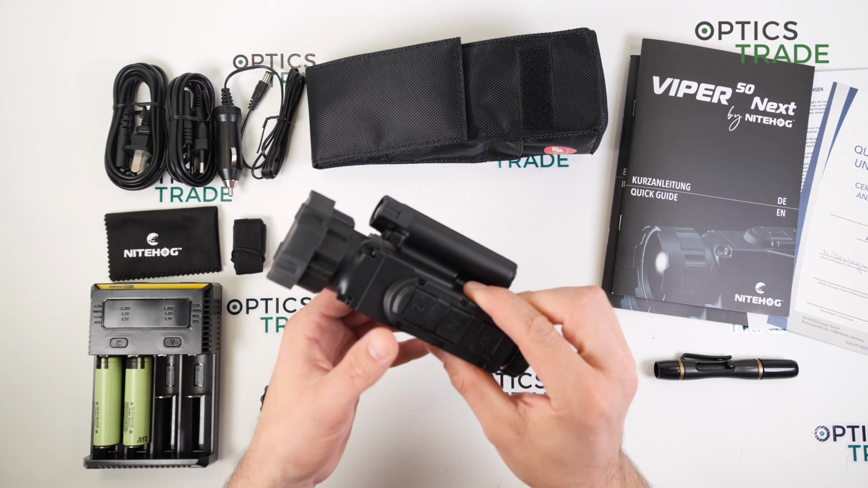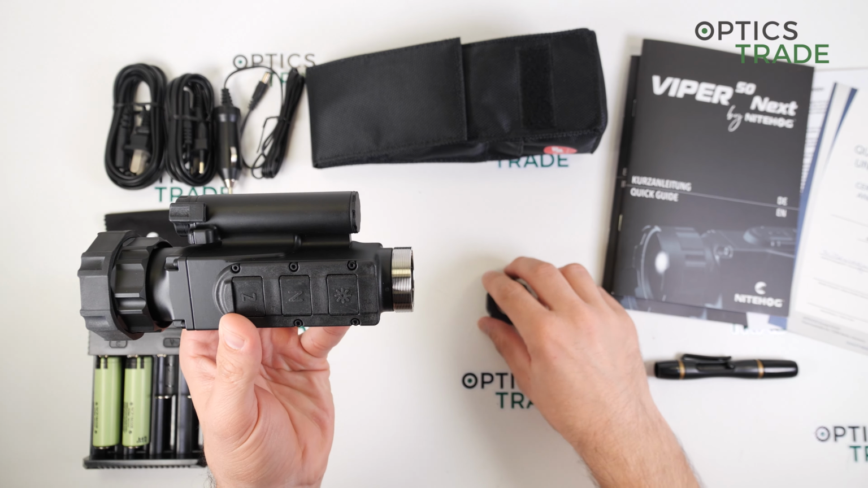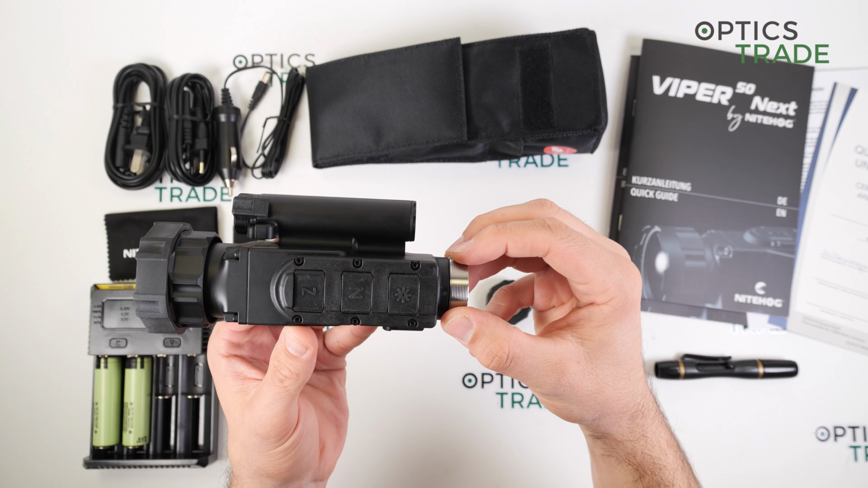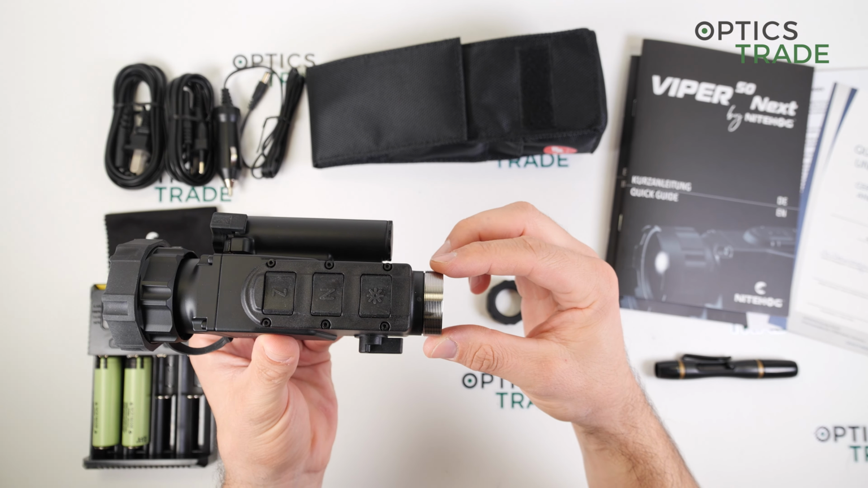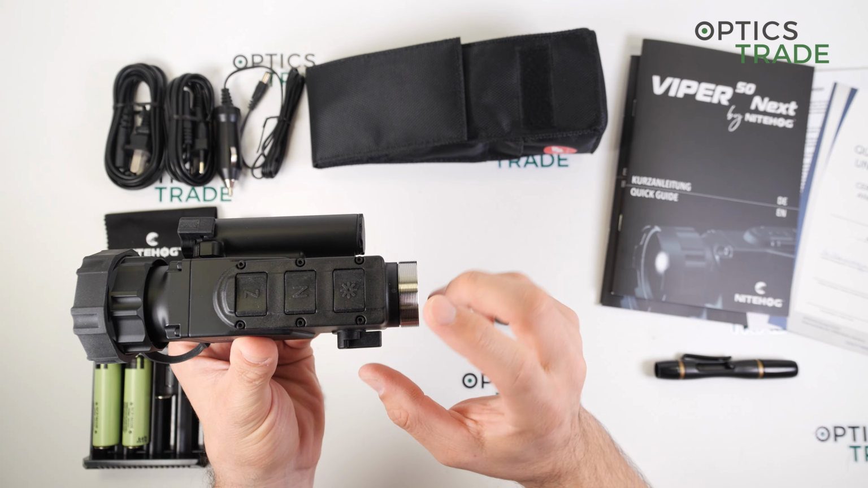The device comes with a Guide standard thread here, which is M33.5 by 0.75 millimeters.